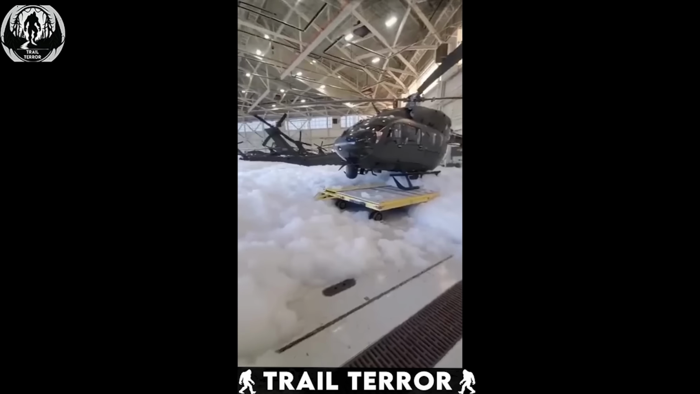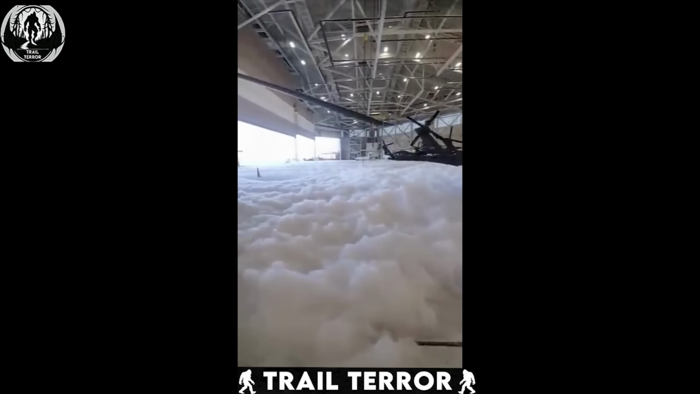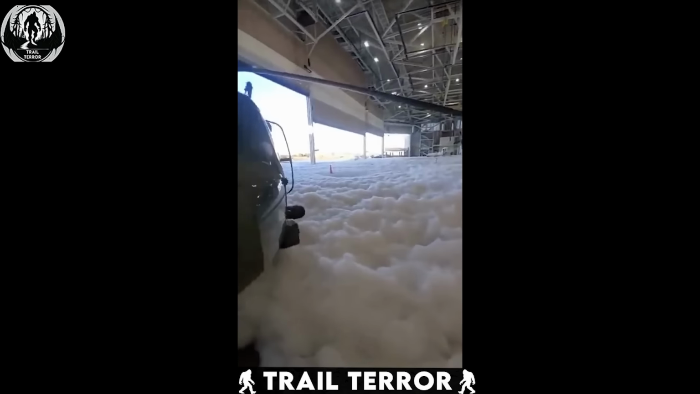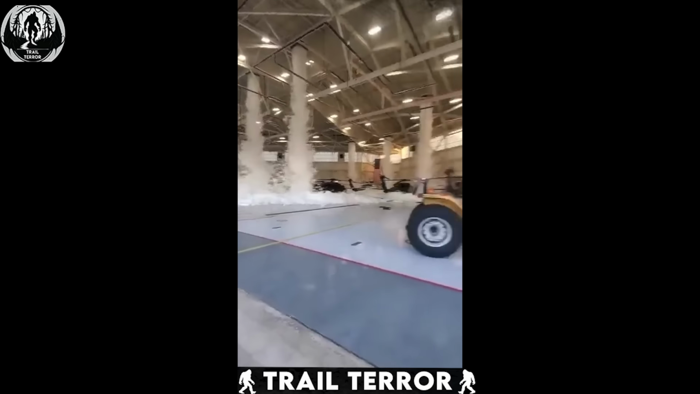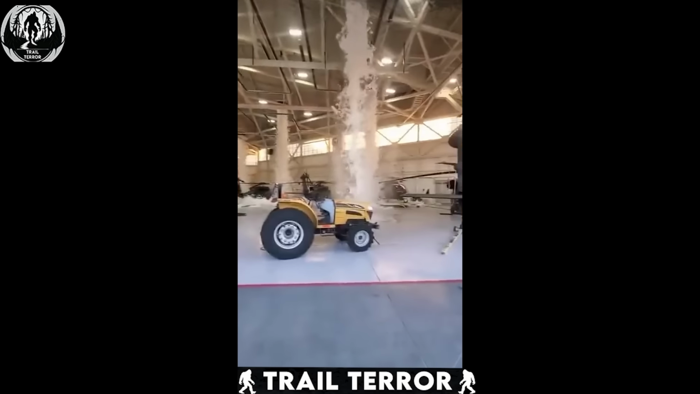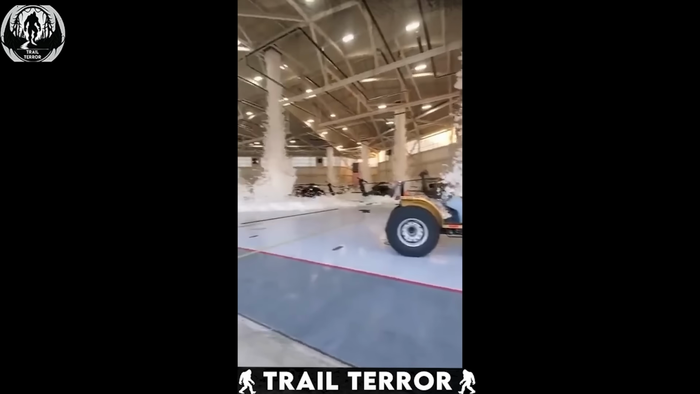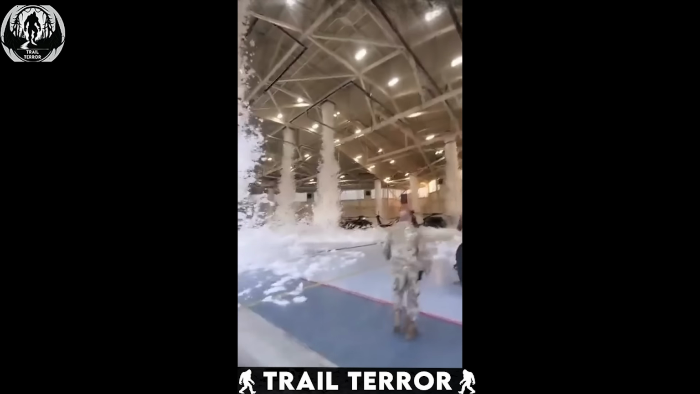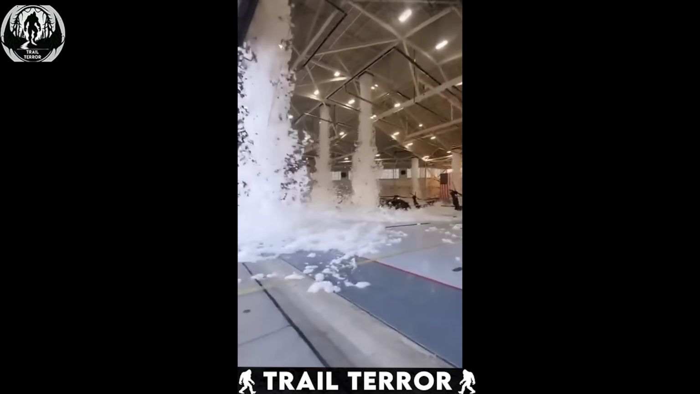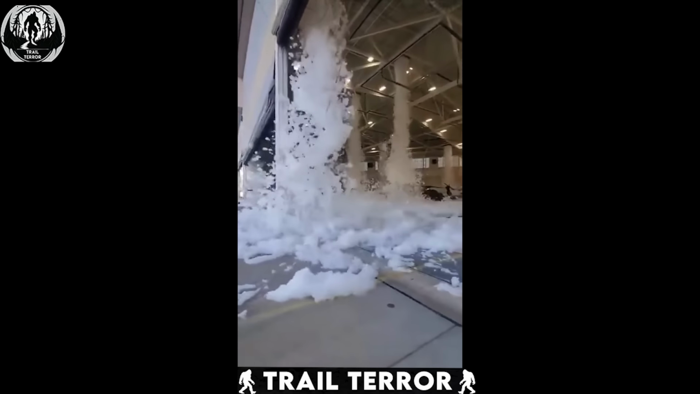This looks like a scene from a winter wonderland, right? But this isn't snow. It's hundreds of gallons of firefighting foam spilling out of a malfunctioning system at the Vermont National Guard base. You can see foam pouring off the roof like a waterfall, flooding the entire floor. The soldiers are scrambling to stop the flow, and they eventually manage to do it. But the damage was already done.